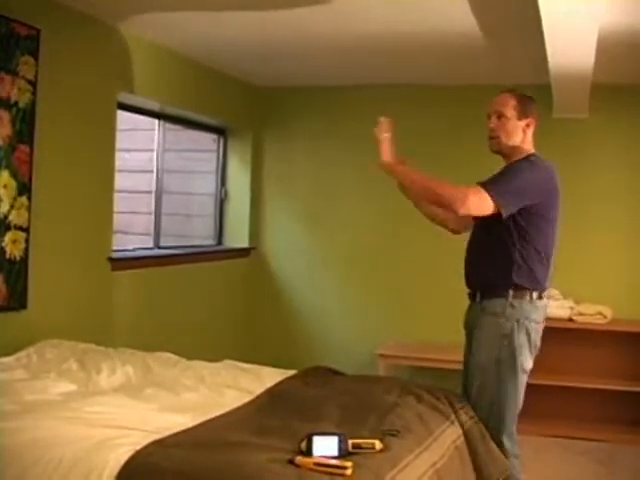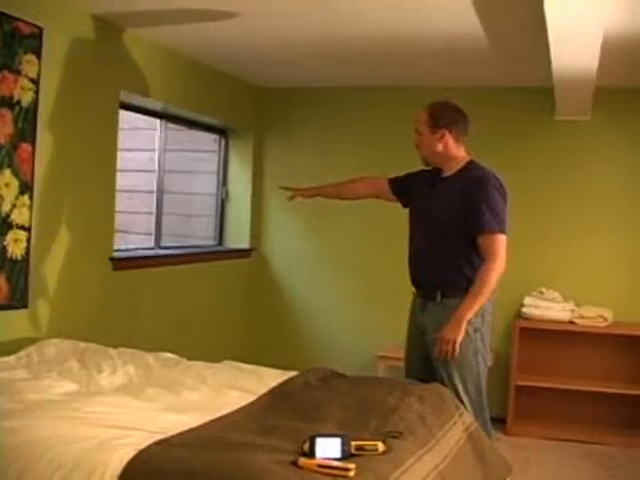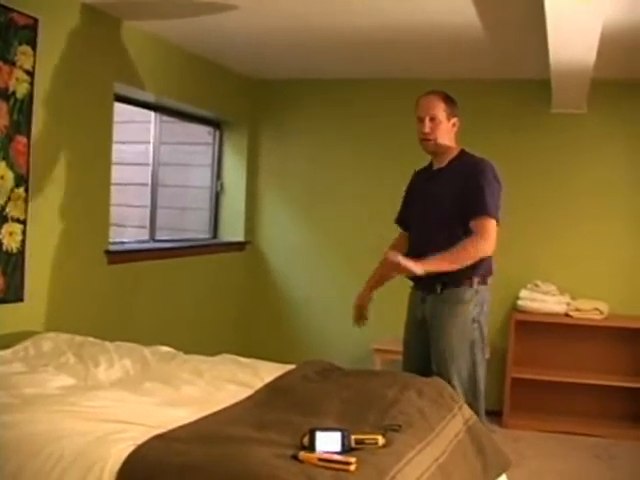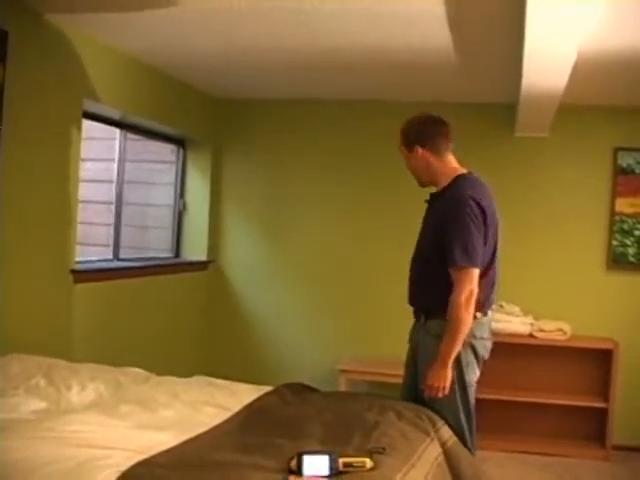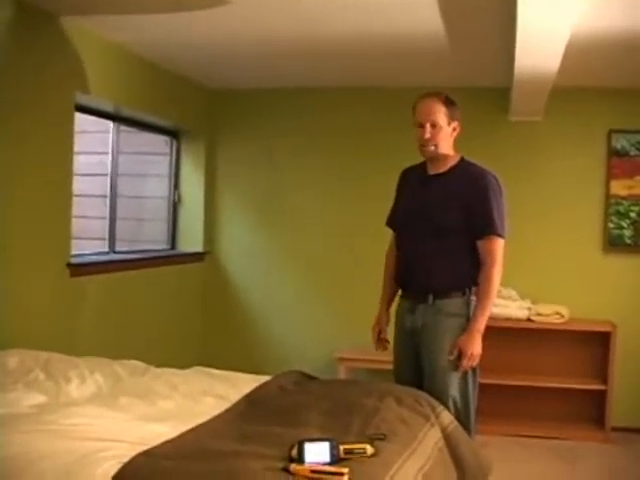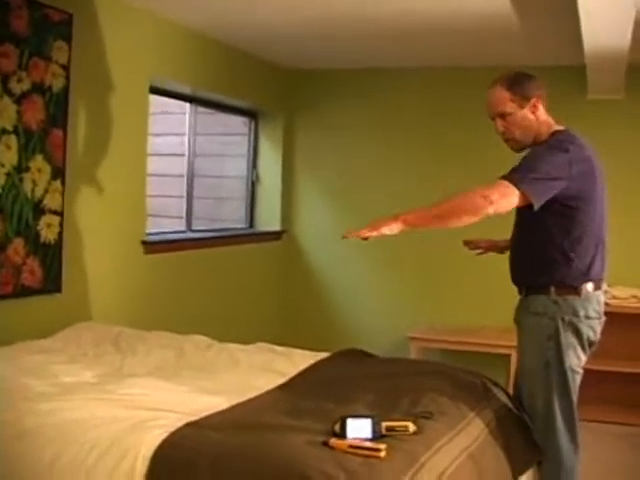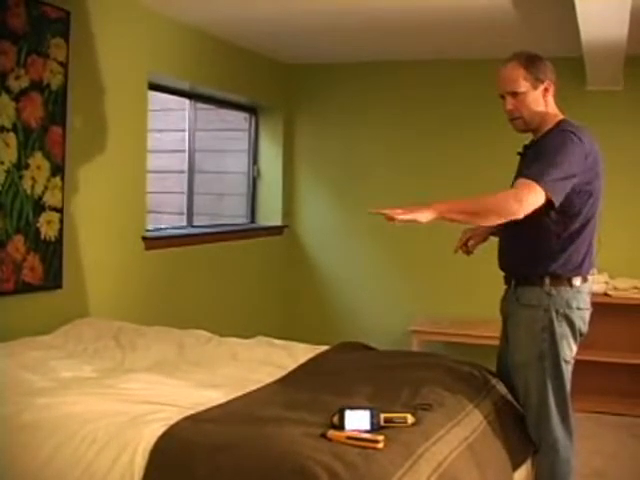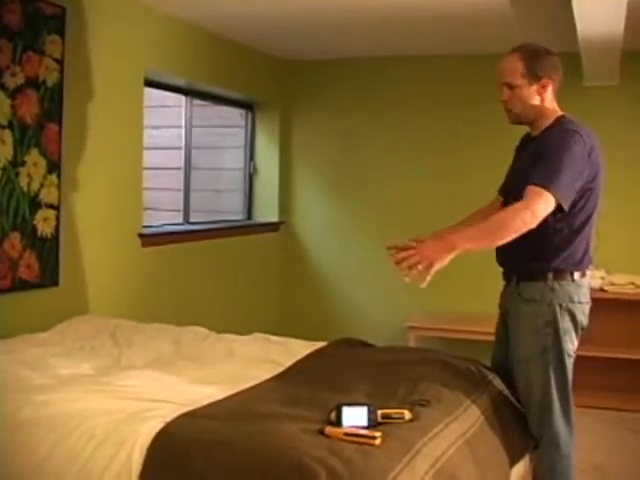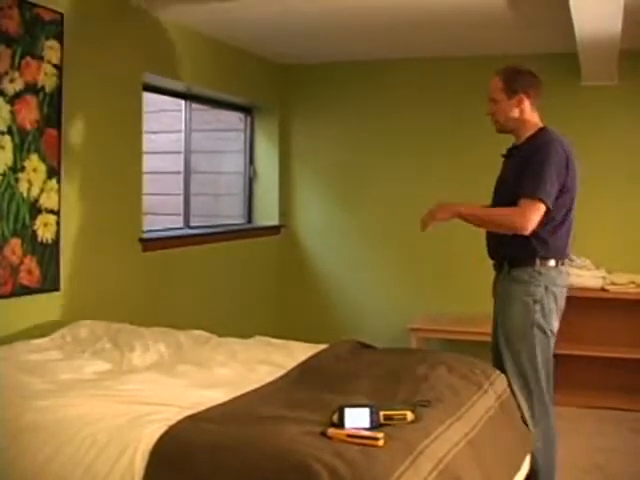So this is the rear wall to orient yourself. Rear exterior wall, window well, great place to look for moisture. That's an exterior wall over there. This is a shared wall with the neighbor. I'm not too concerned about moisture going over here, but I'll take a look at it anyways. And the areas that I look for are the bottom corners where the baseboards are. I'm looking for watermarks, stains in the carpeting. I'm not going to move this bed. Wish I could pull it out. Maybe I will if I see something.